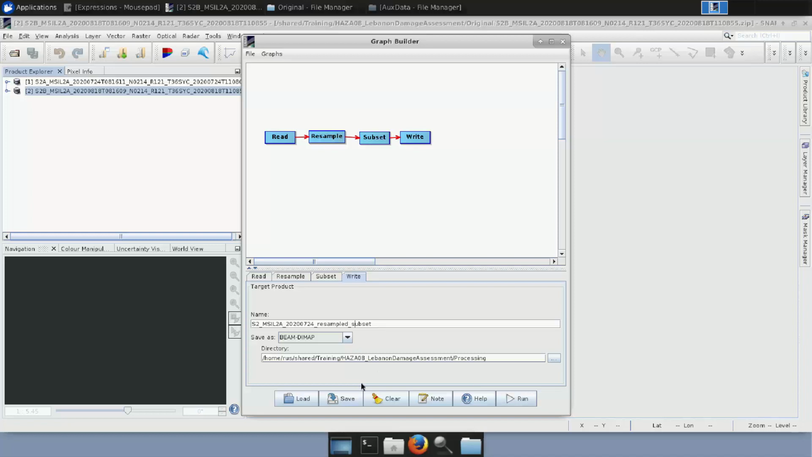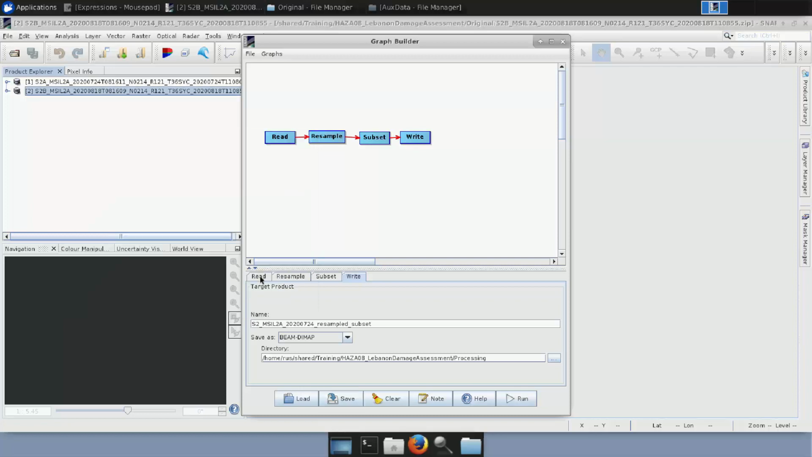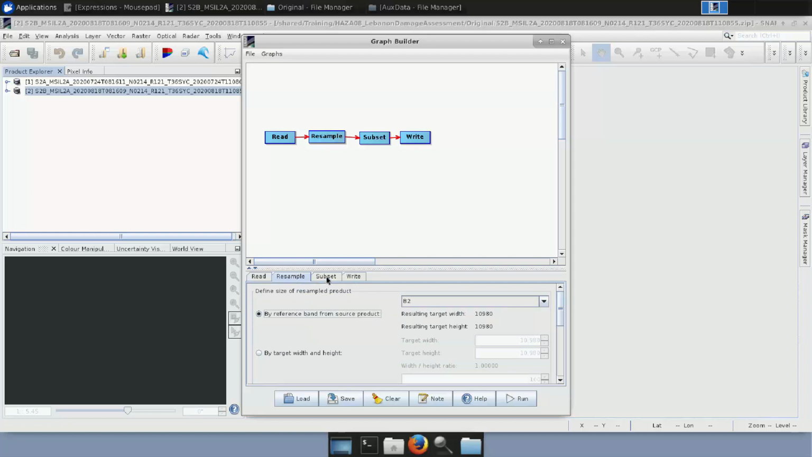Remember that again here, if you want, you can go to Save, select the path you want, and name it Graph Sentinel2. You click Save, and this is it. Then we go back and we select as Read the second product. We leave in the Resample the same parameters as before.